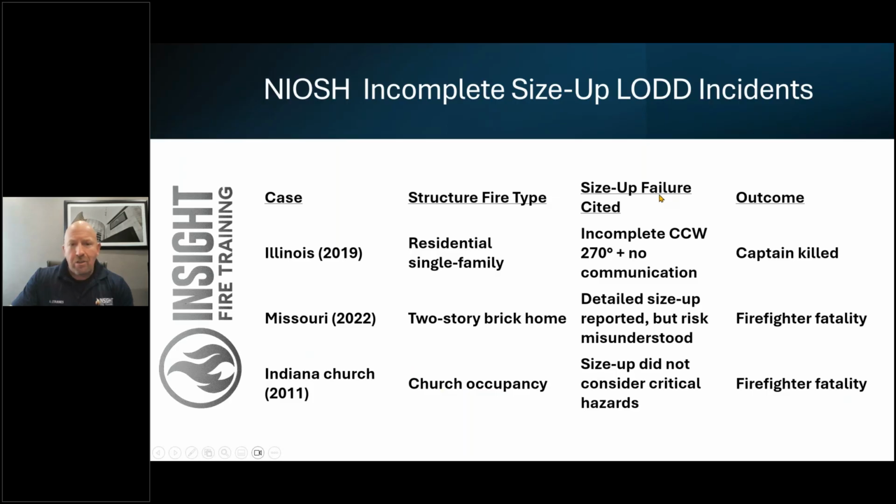Here are three examples that I would challenge you to look up. Illinois 2019, residential single-family fire, where there's an incomplete size-up. They made 270 degrees, but no communication. The captain was killed. Missouri 2022, two-story brick home.